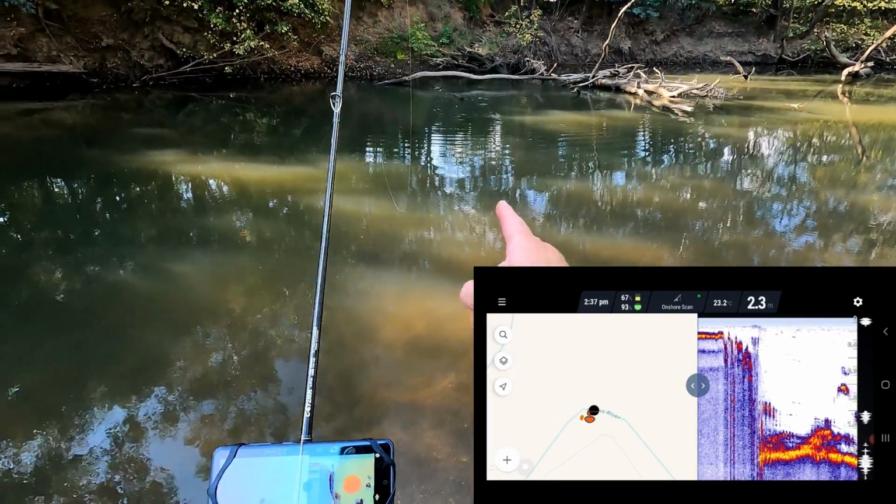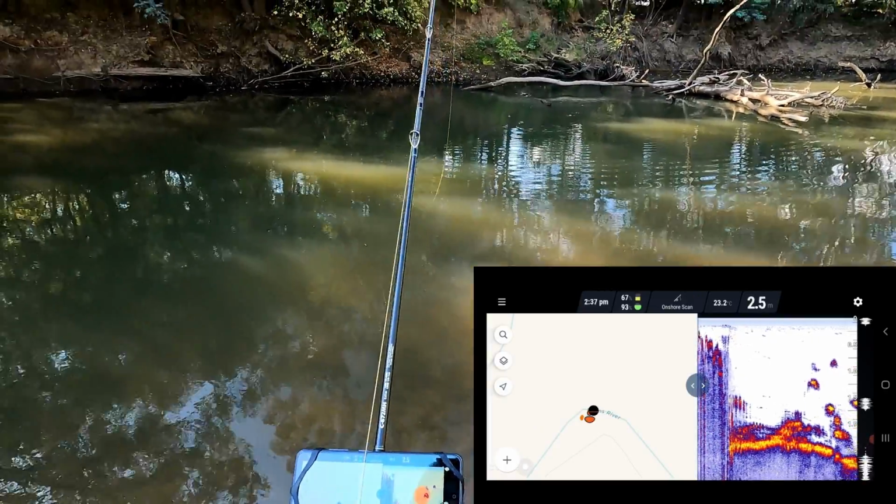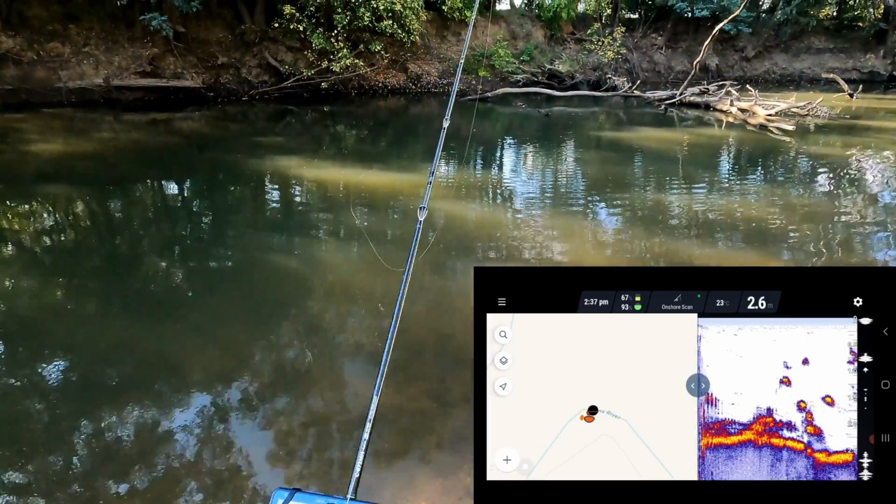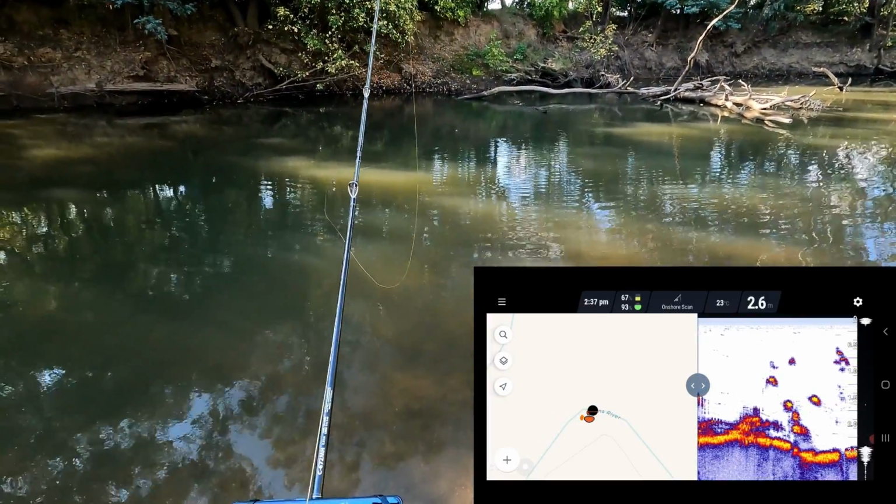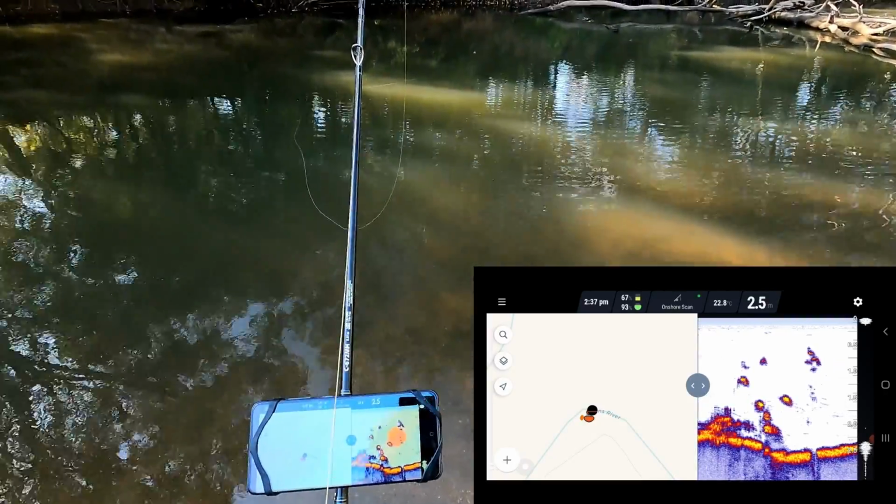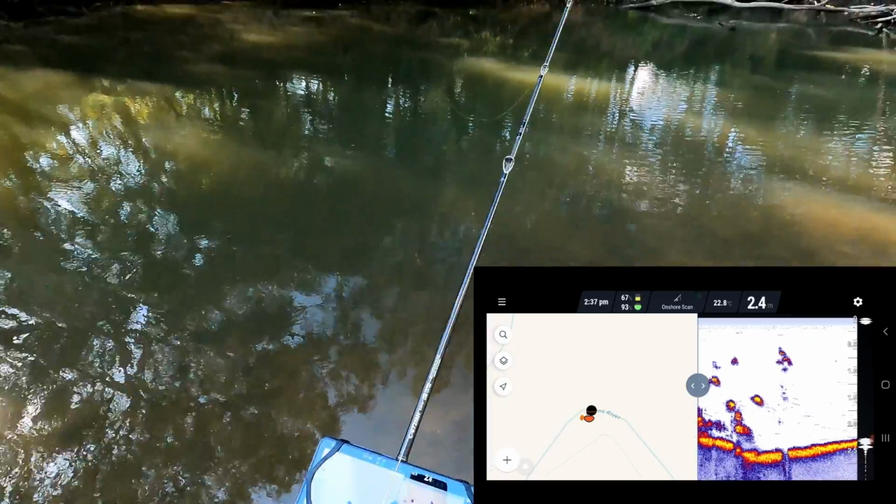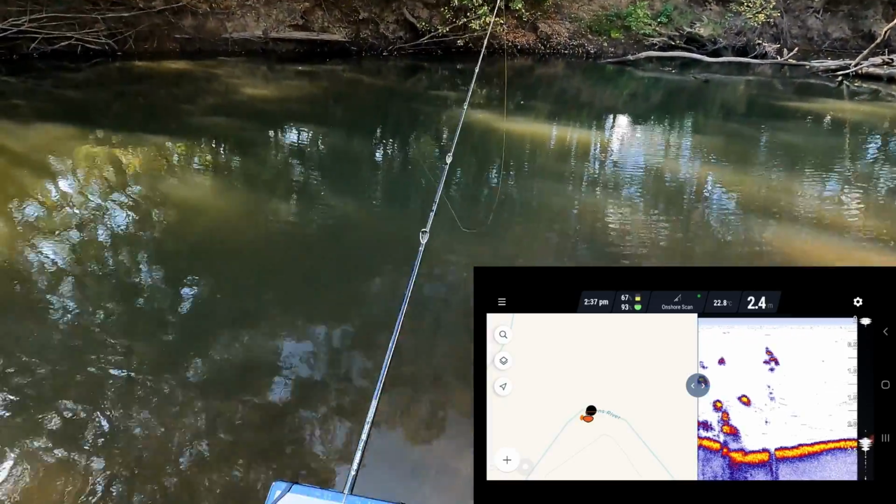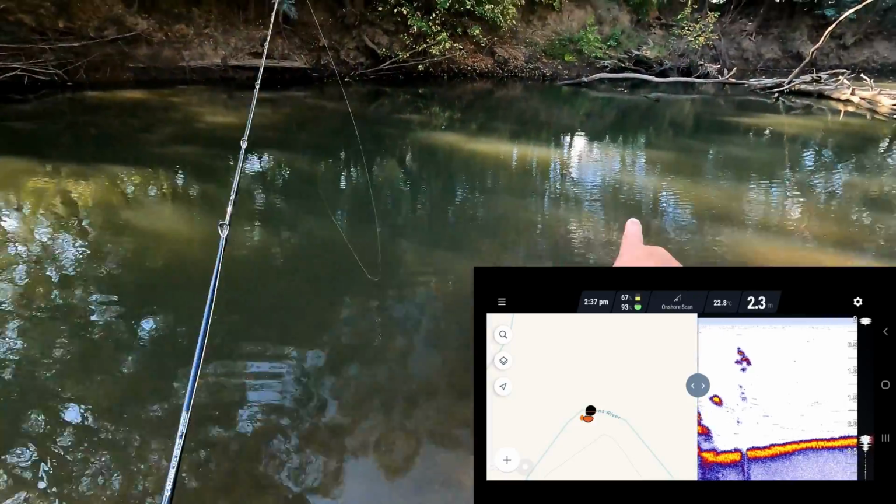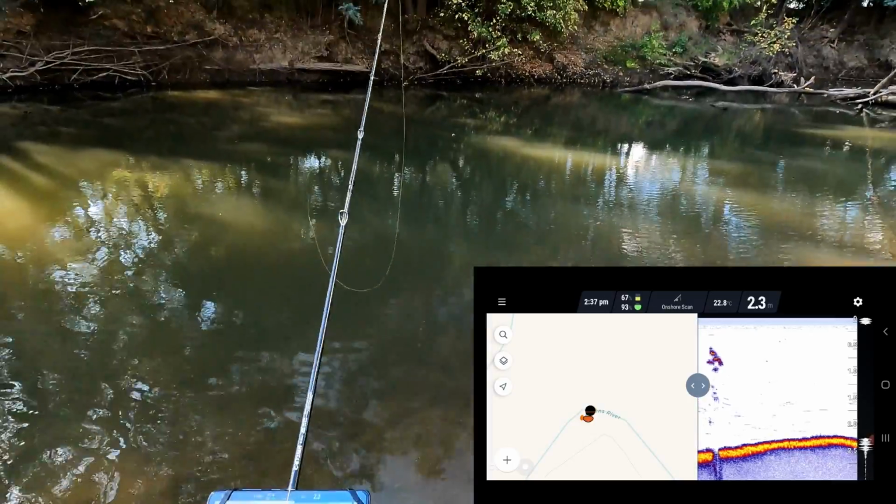You can see it's just passing over that log in the background, and there it is showing up on the fish finder. So now the Chirp Plus is drifting away from all them snags. There's still a snag under the water there, it just showed up on the sounder. 2.4 metres. And now we're coming through here. There's a section of not much snags, 2.5 metres deep with hardly any snags.